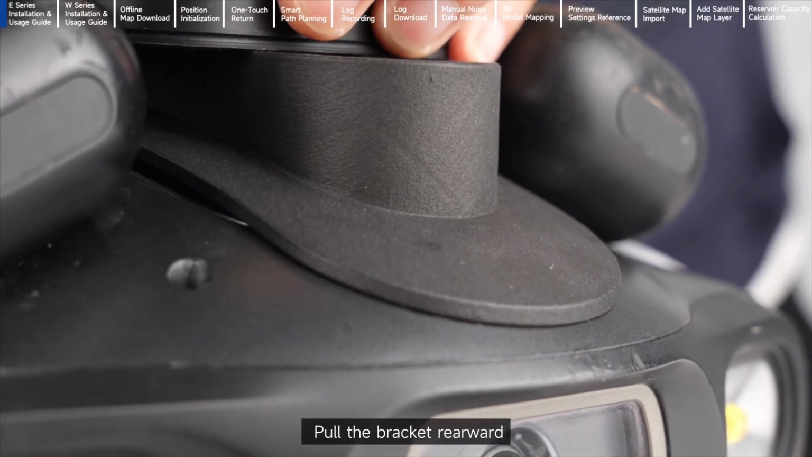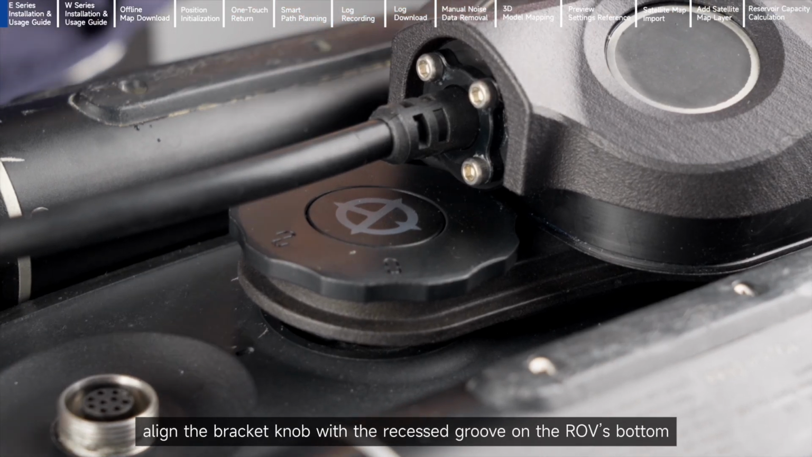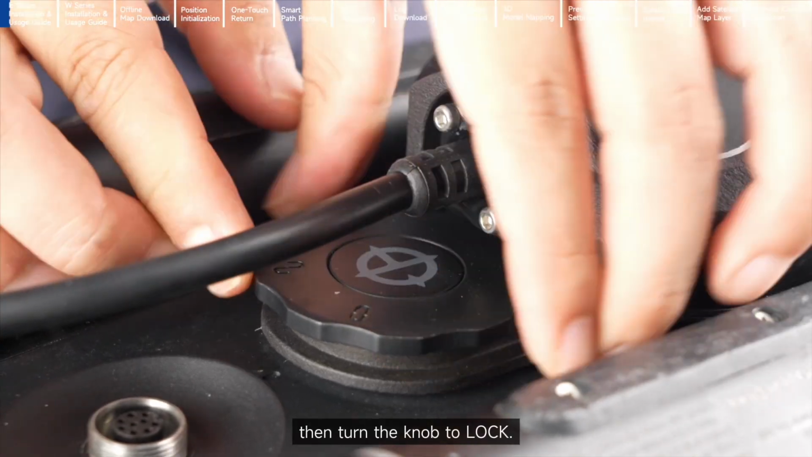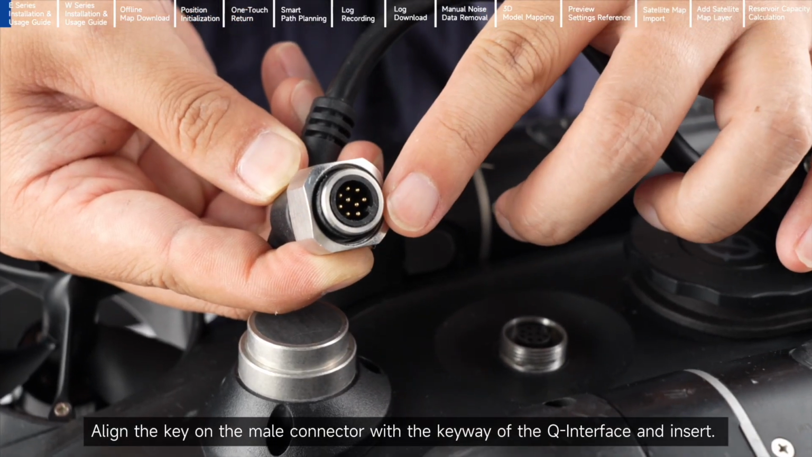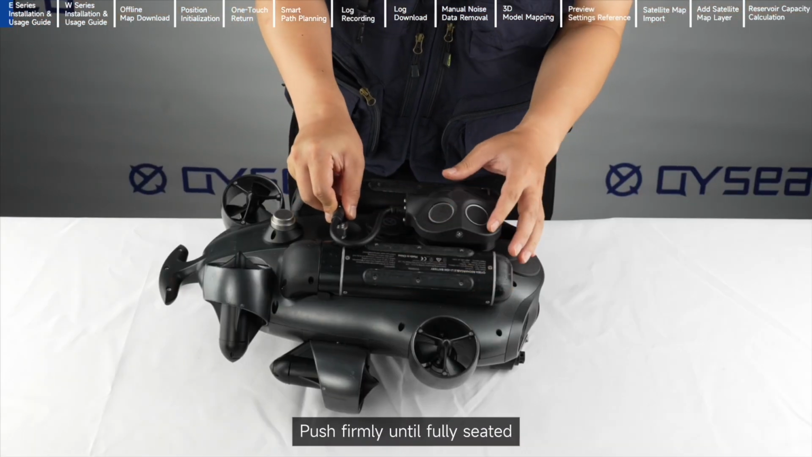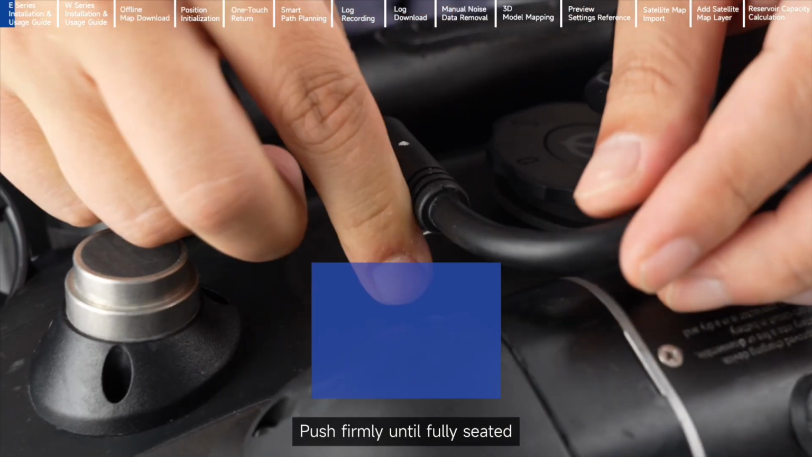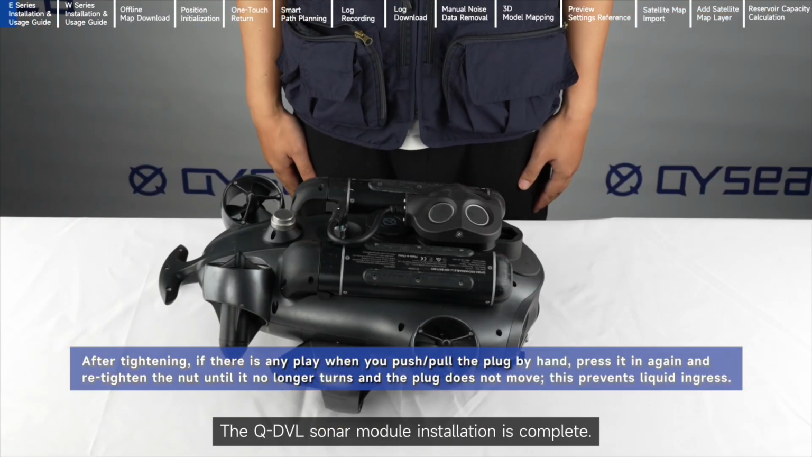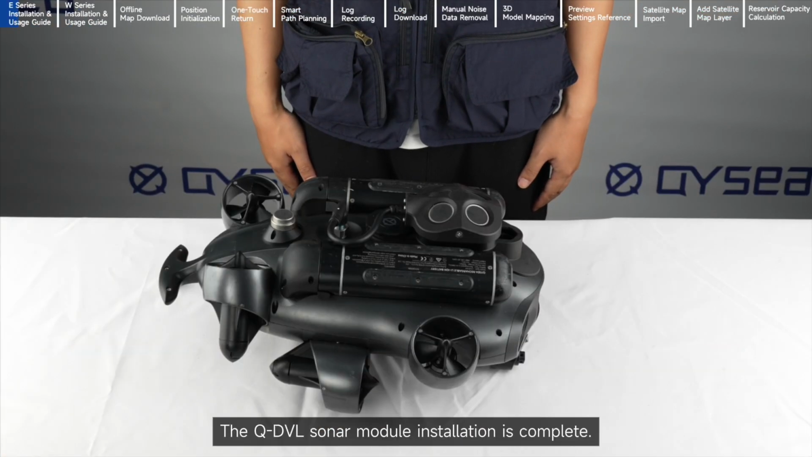Pull the bracket rearward. Align the bracket knob with the recessed groove on the ROV's bottom. Then turn the knob to lock. Align the key on the male connector with the keyway of the Q interface and insert. Push firmly until fully seated, then tighten the waterproof nut. The QDVL sonar module installation is complete.